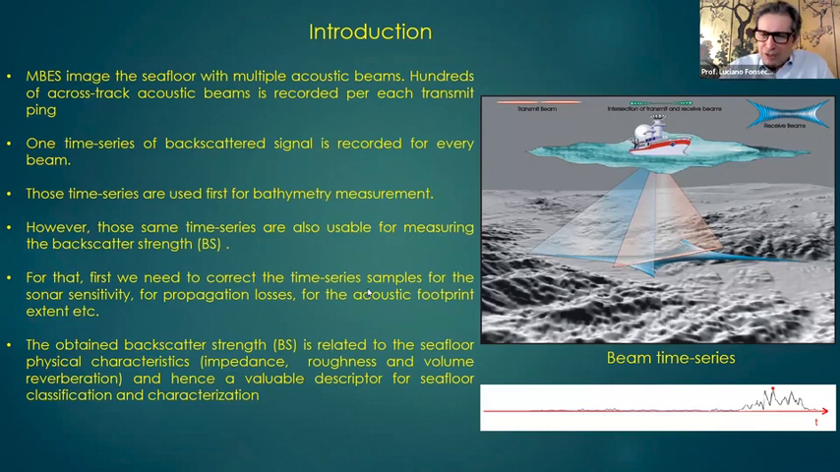So, introduction to show exactly what data I'm going to use today. I will start by saying that multibeam backscatter images the seafloor with hundreds of acoustic beams per transmit beam.